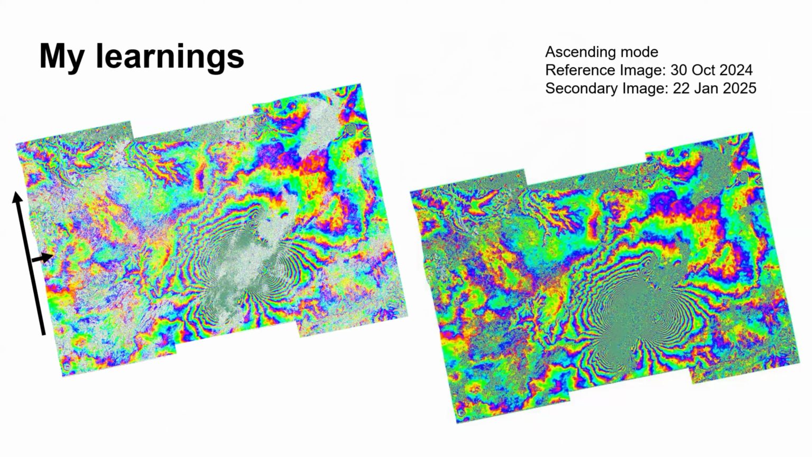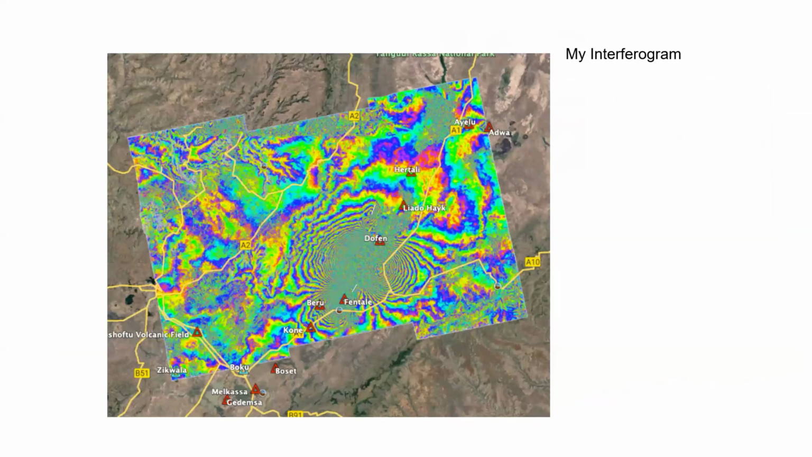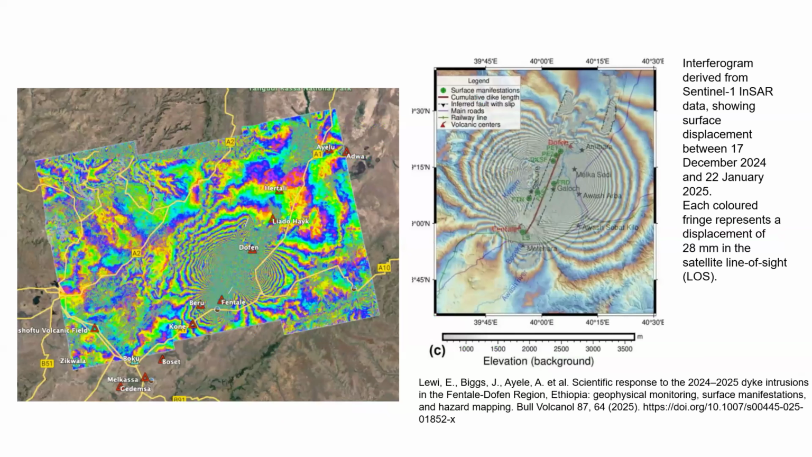So this is the interferogram that I was able to generate, but I wouldn't know whether it was the right interferogram. So I matched it with a recent publication. It was similar, so I was happy that I have created something similar to that. For now, because I am still learning, I don't know how to analyze it. It was a bit difficult for me, but I'm still learning.